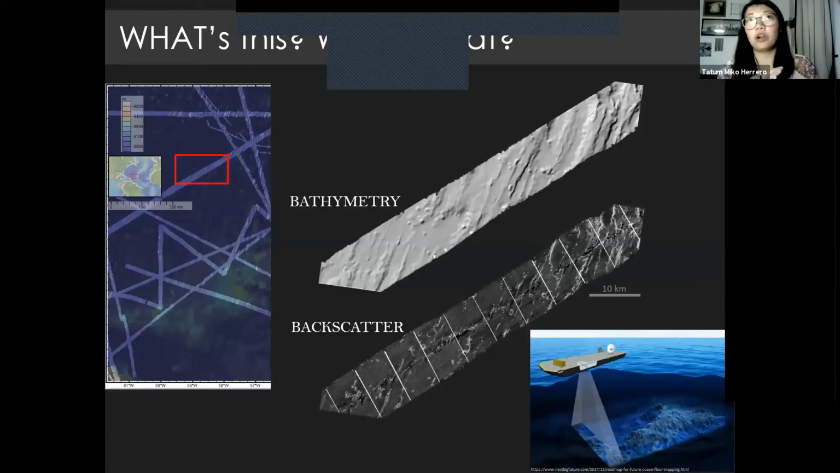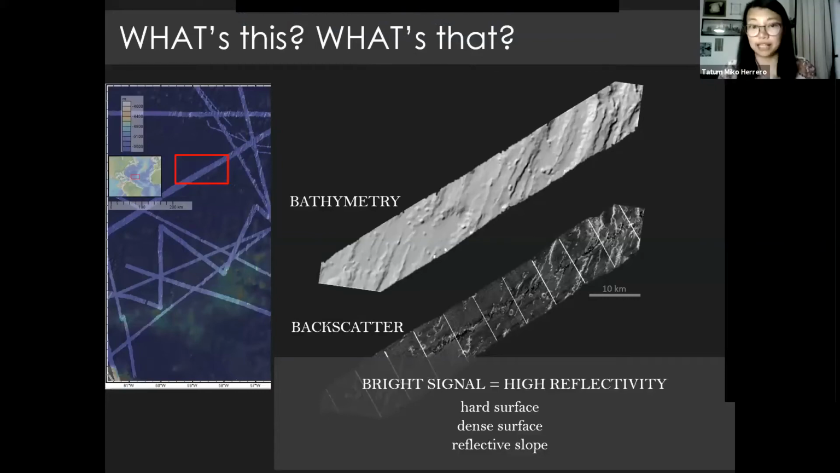But most of the ocean floor is covered with sediments, so it's going to be dark because most of the sound has been absorbed and doesn't go back to your ship. That's why you can see some parts here are just basically gray or dark. But yes, so bright signal means hard surface, dense surface, or very reflective slope.